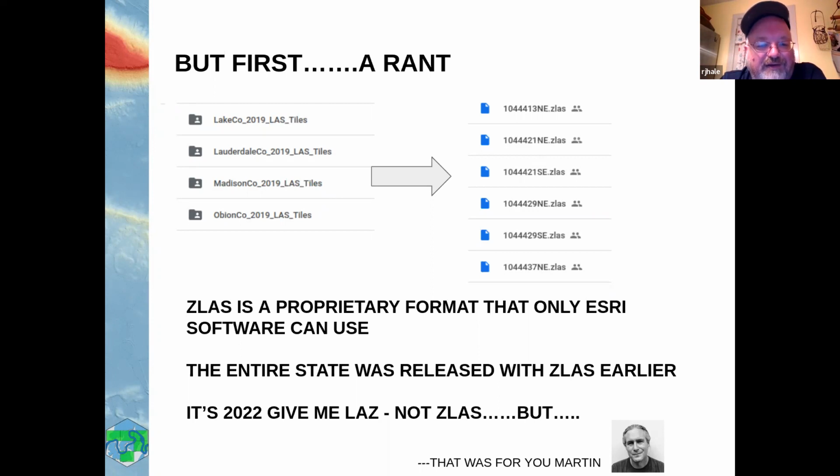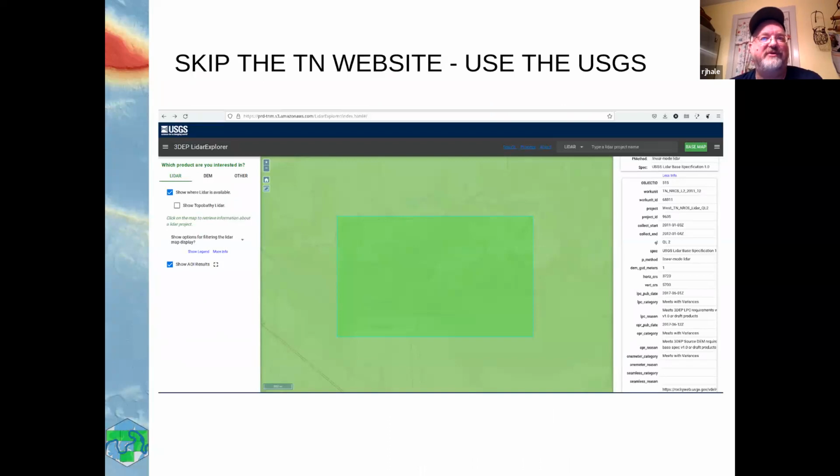Anyway, so I'm sitting here looking at this going, now I got to convert it. I've got to do something with it. I don't really want to do that. So I'm going to go to the USGS website. The USGS has a really good LIDAR Explorer piece of software, and you go to it, you can outline an area, download it, and pull down whatever you want in LAZ or LAS format. You don't have to worry so much with conversion. You don't have to do anything else. You just download it and you're done.